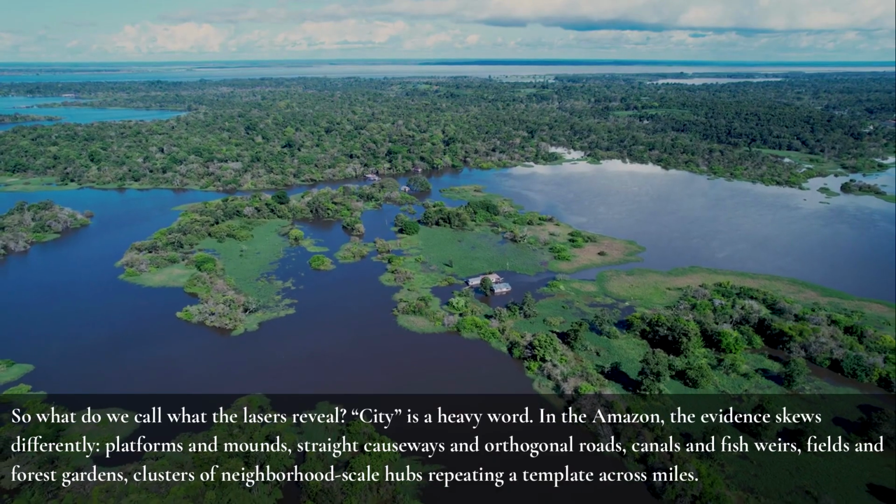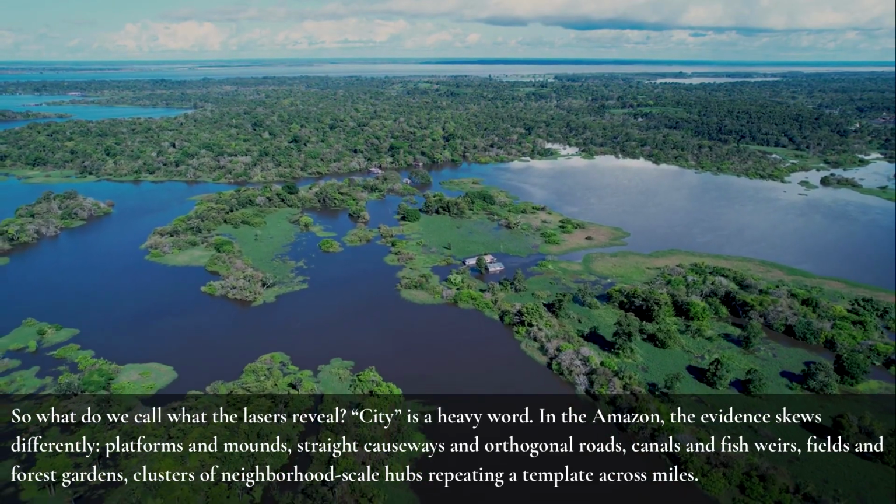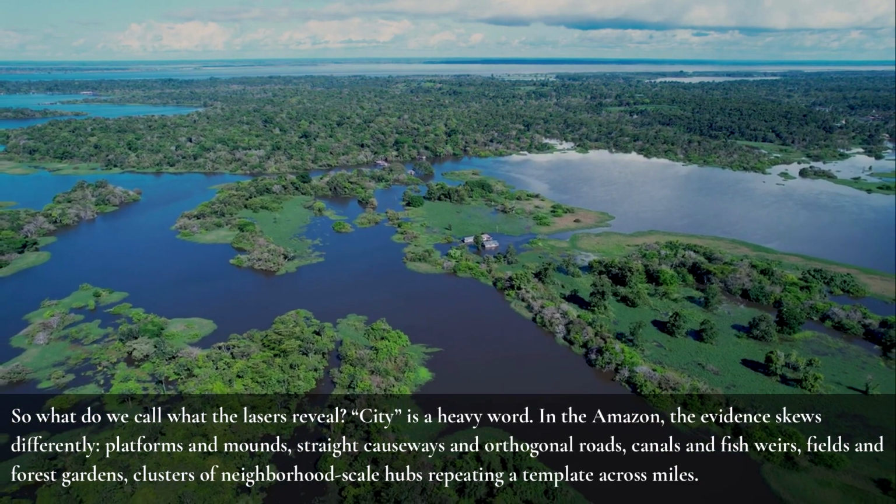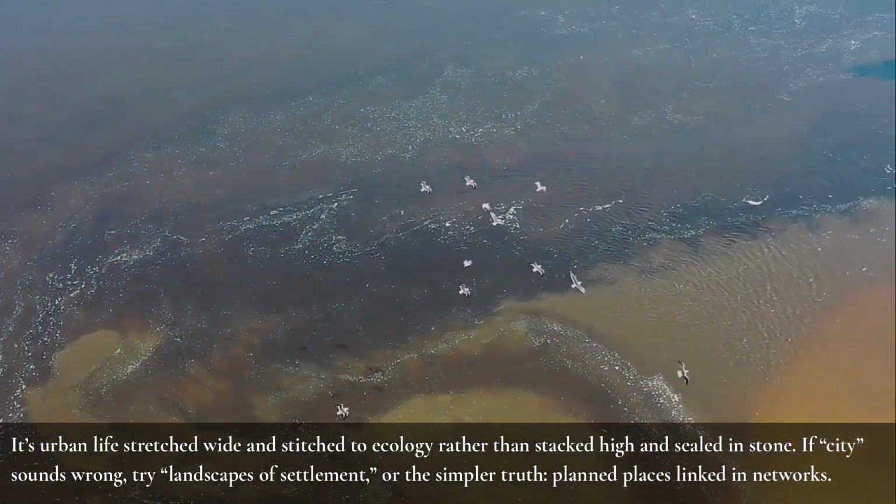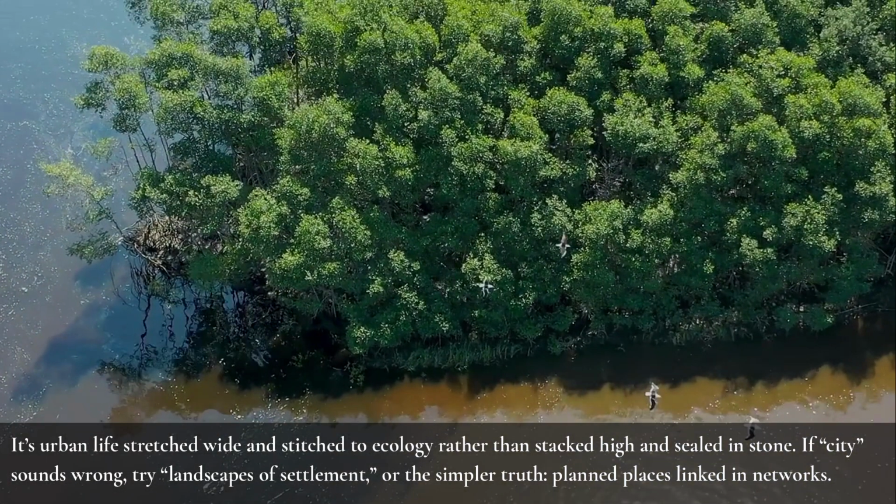So what do we call what the lasers reveal? City is a heavy word. In the Amazon, the evidence skews differently. Platforms and mounds, straight causeways and orthogonal roads, canals and fish weirs, fields and forest gardens, clusters of neighborhood-scale hubs repeating a template across miles. It's urban life stretched wide and stitched to ecology rather than stacked high and sealed in stone. If city sounds wrong, try landscapes of settlement, or the simpler truth, planned places linked in networks.